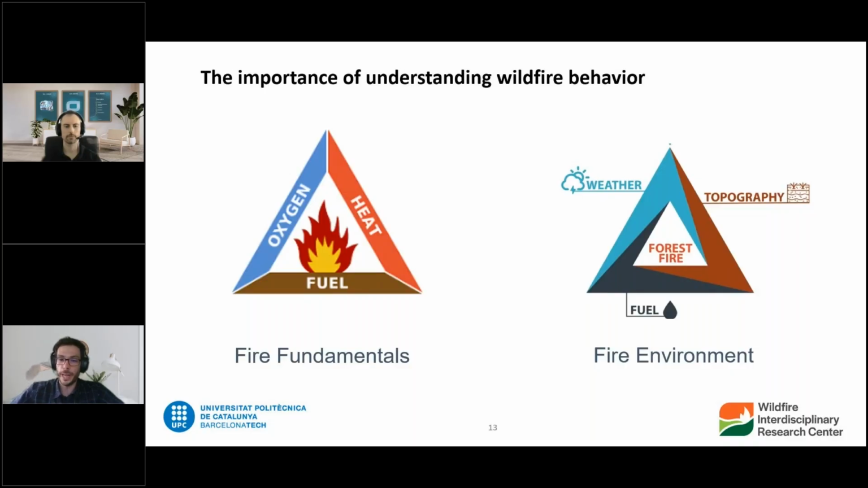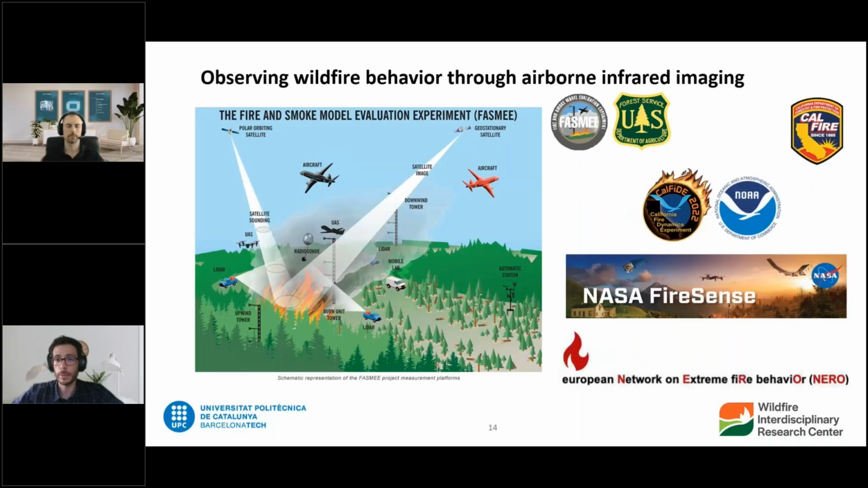But we don't have complete integrated data sets of everything at the same time and at the scales that we need. And that's where remote sensing, including thermal IR imaging, is, from my point of view, revolutionizing.